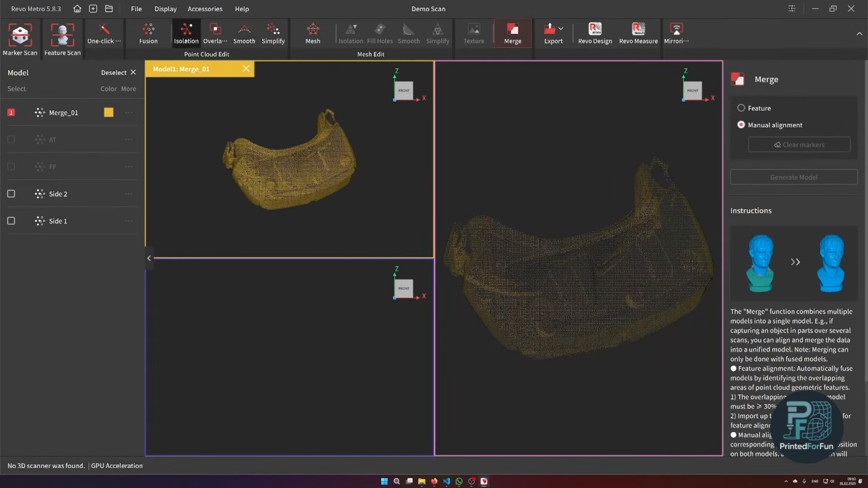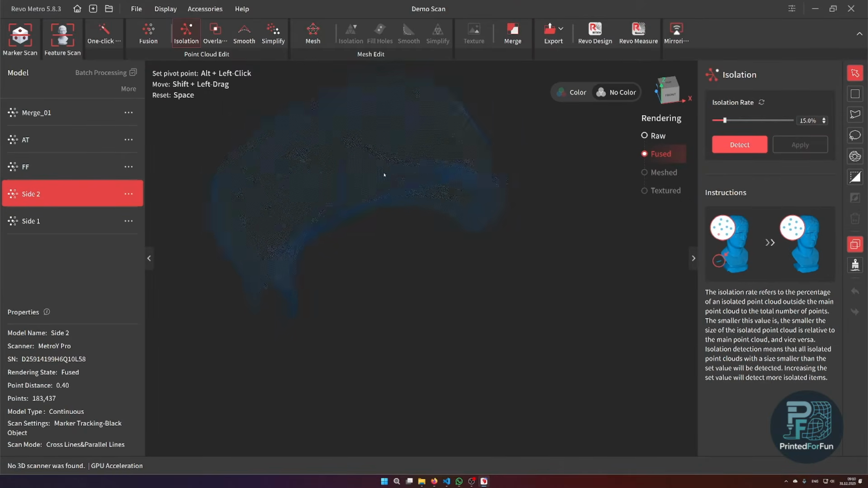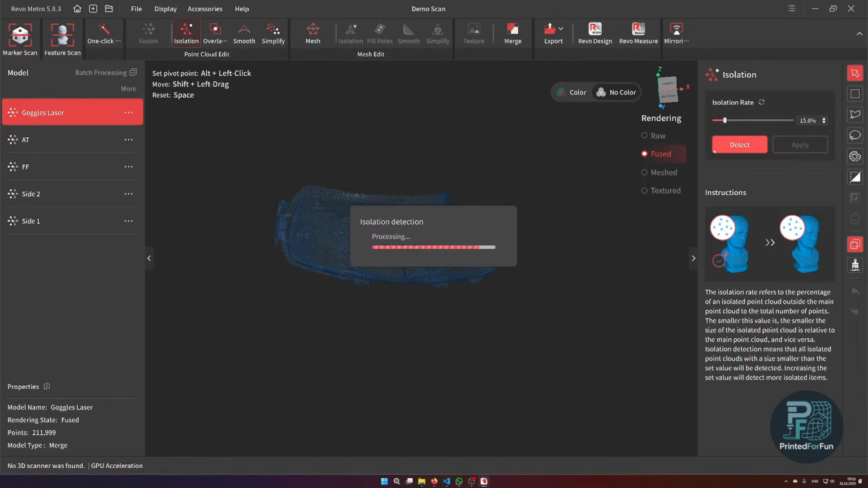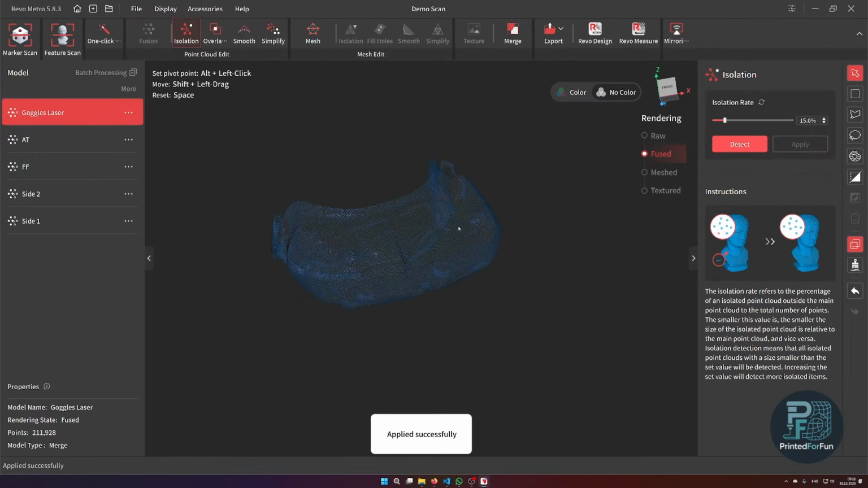So now I can go to the isolation tab, and we can look at the new model. It's called Merge 1. That's, I would say, a standalone feature of RevoScan, that the merging actually creates a new model you can separately edit. I quite like it. And we will name it Goggles Laser. So then we will perform isolation. Isolation is basically deleting any small free-floating points. You can also set a scale, how much of the point cloud can be isolated.